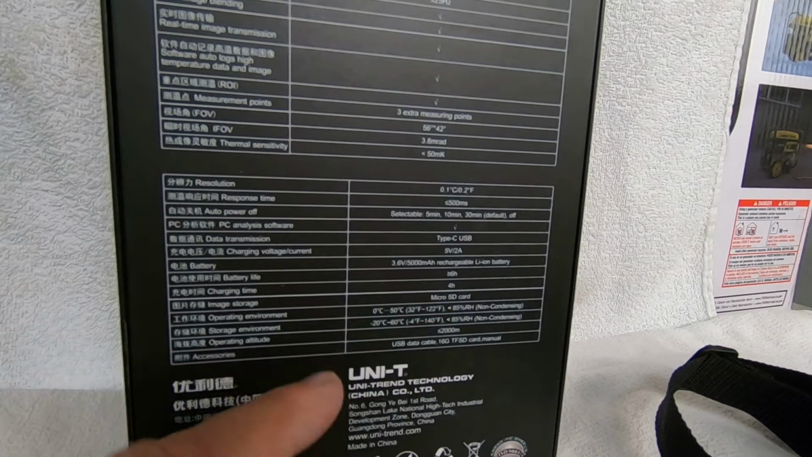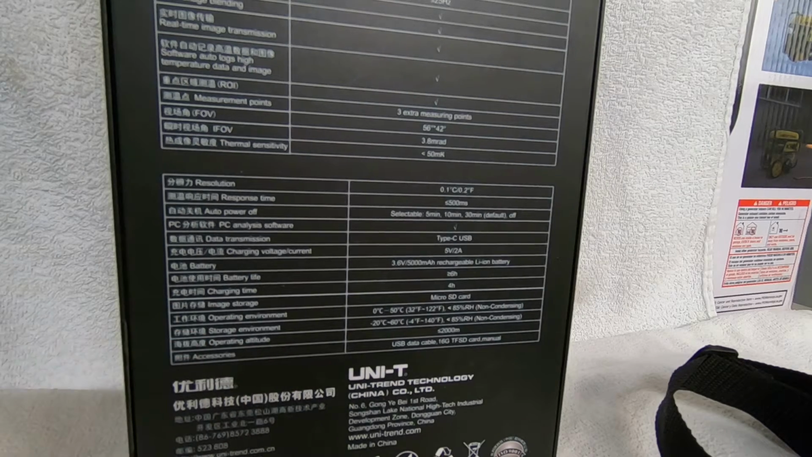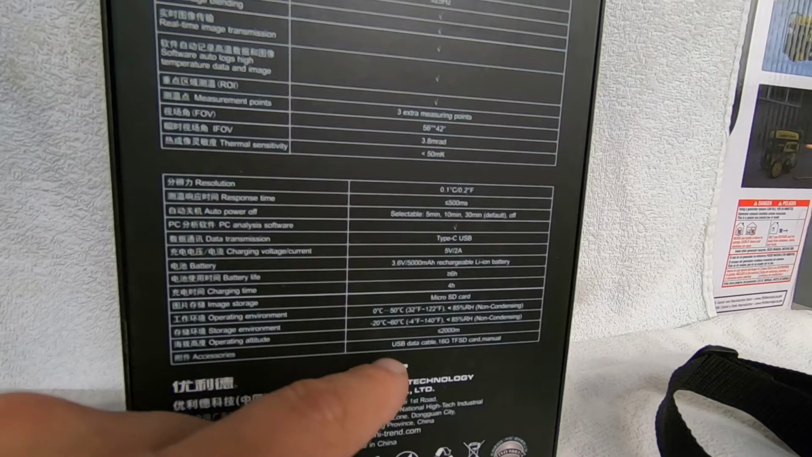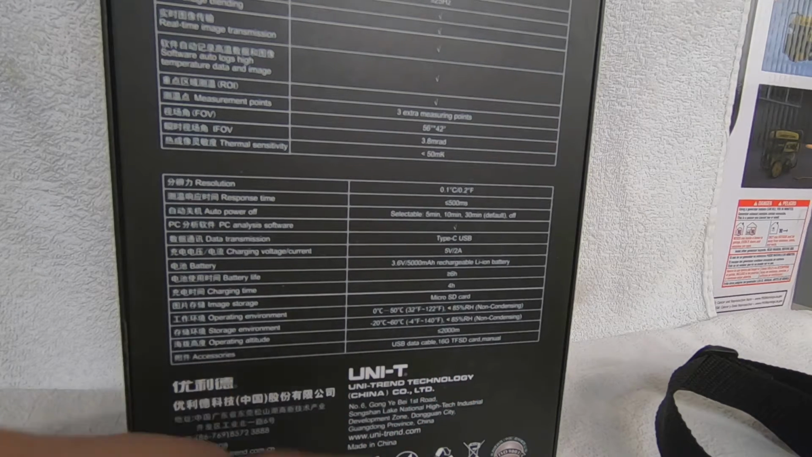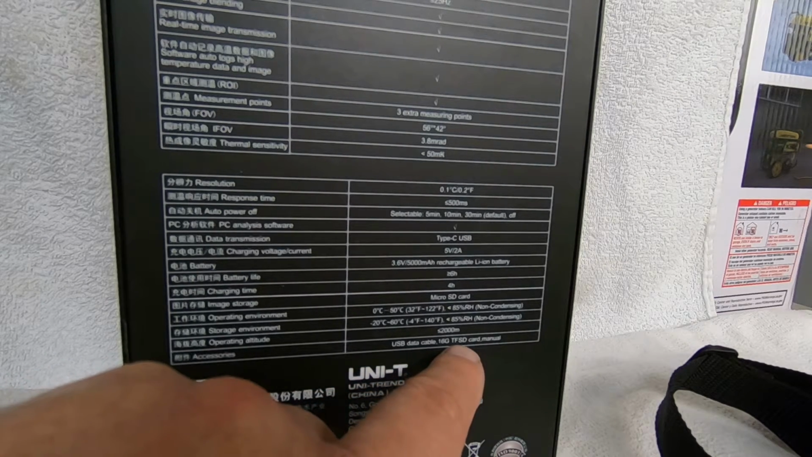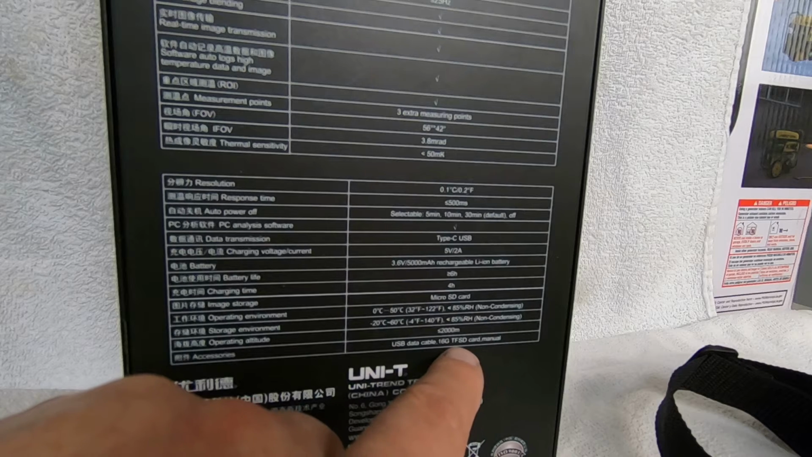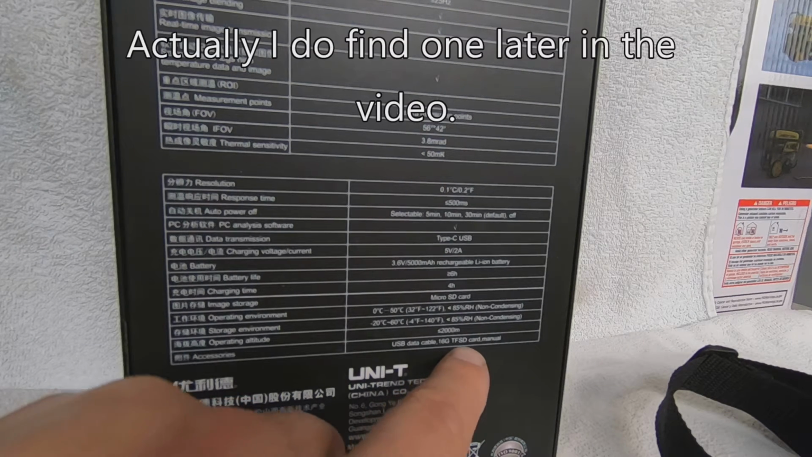Does have a micro SD card slot, and we're going to put a 64 gig card in it, and we'll format it and make sure that it recognizes it. Now it says accessories, USB data cable, 16 gig TF SD card. Well, I didn't find a 16 gig card in with mine.